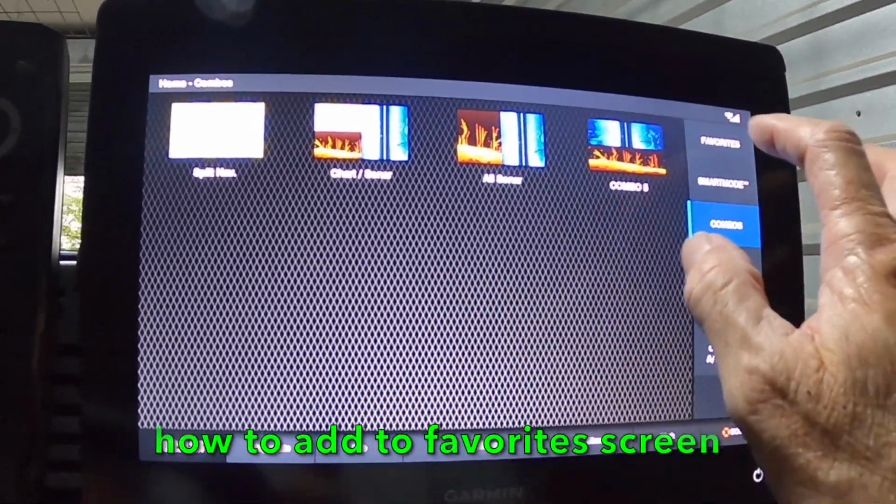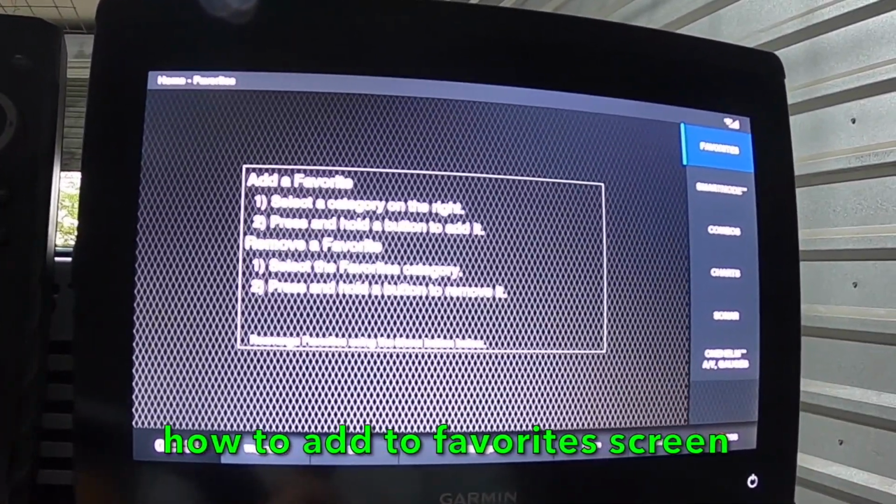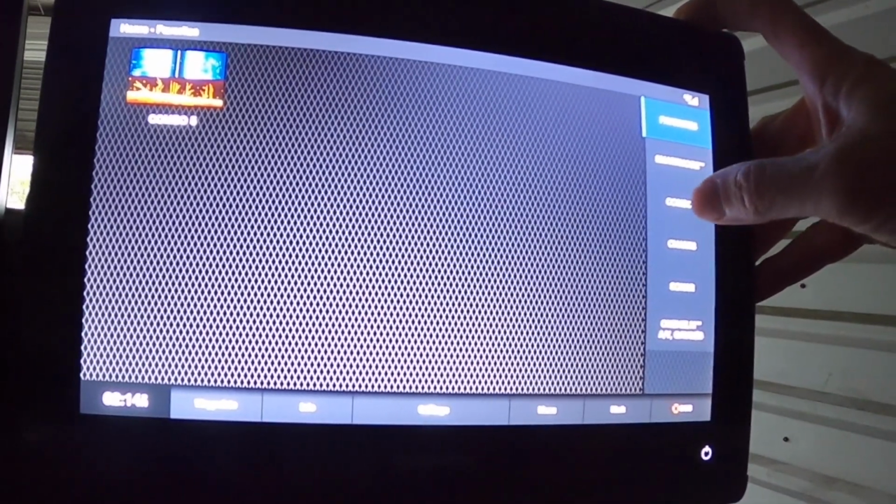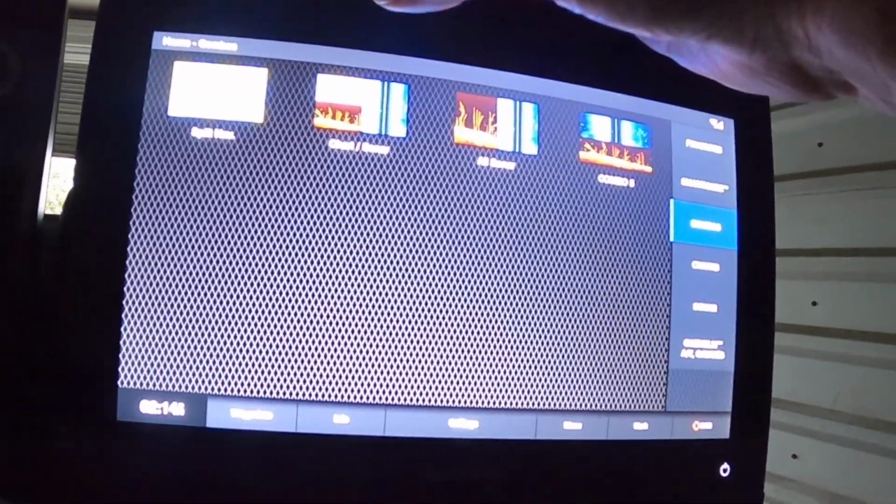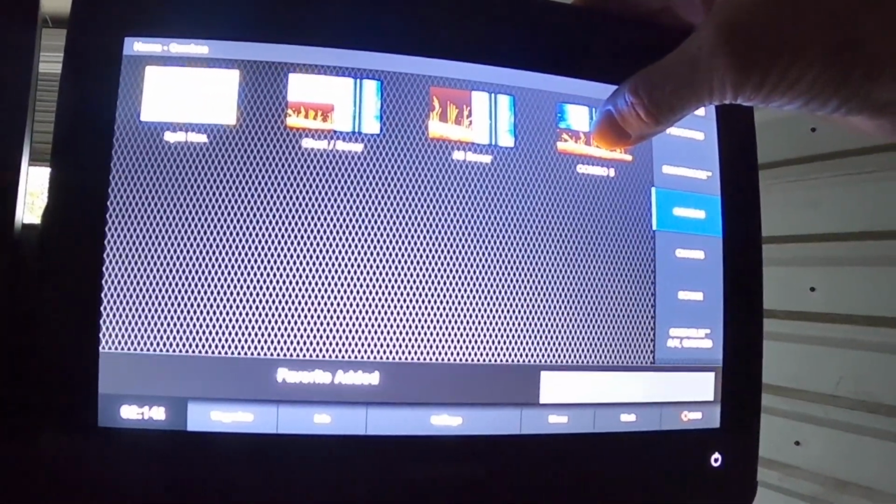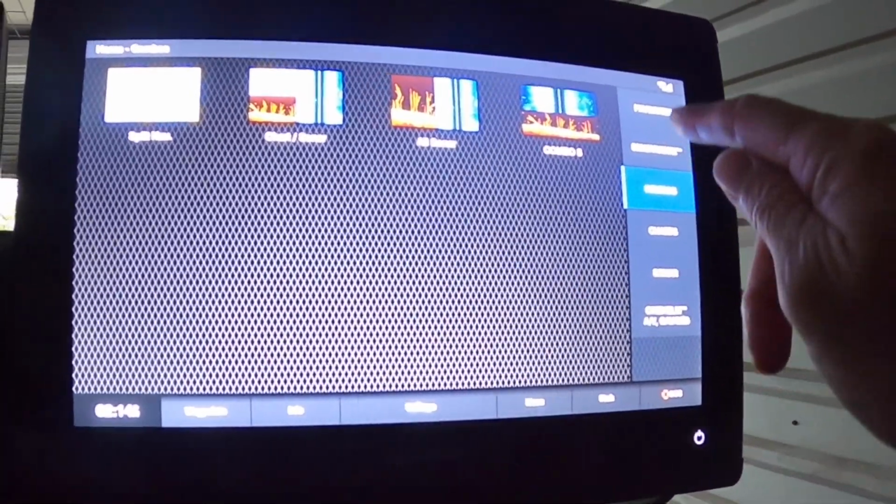But now I want to go to my favorite screen and I want to create a favorite. So here's how you do that. From the favorite screen, let's go back to combos, and let's say I want to make this one right here one of my favorites. I hold it down for a while and you see, bam, it's now added to my favorites.